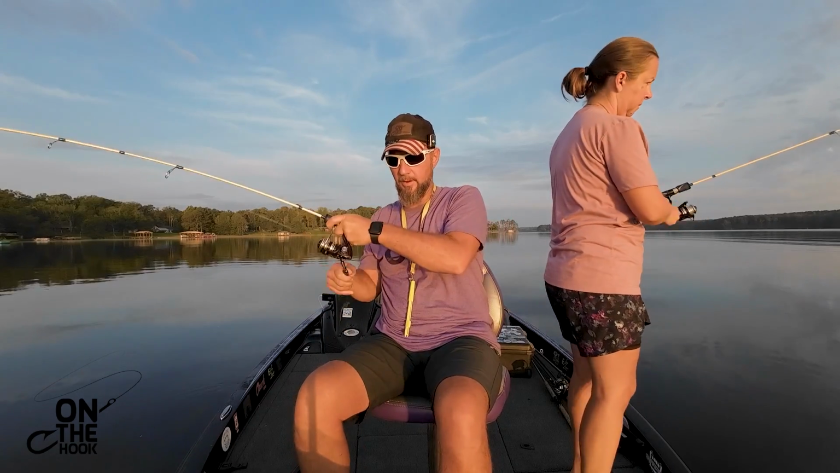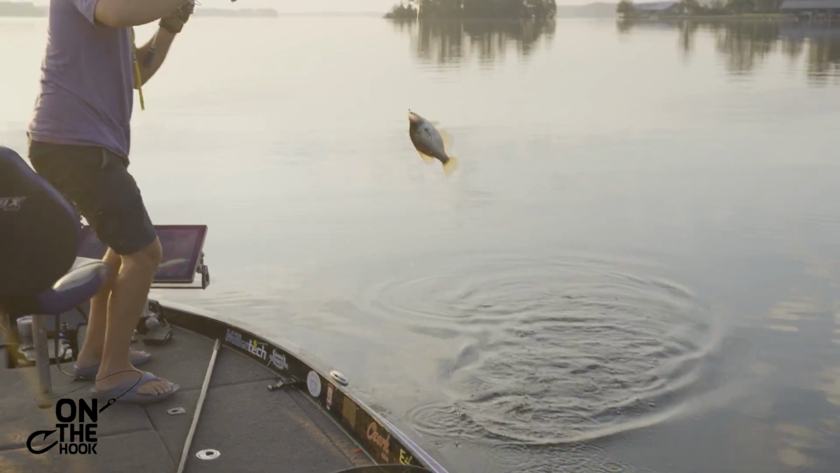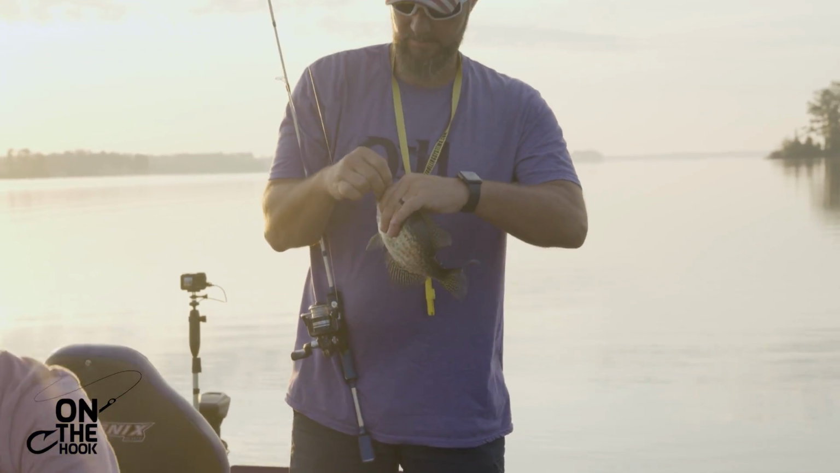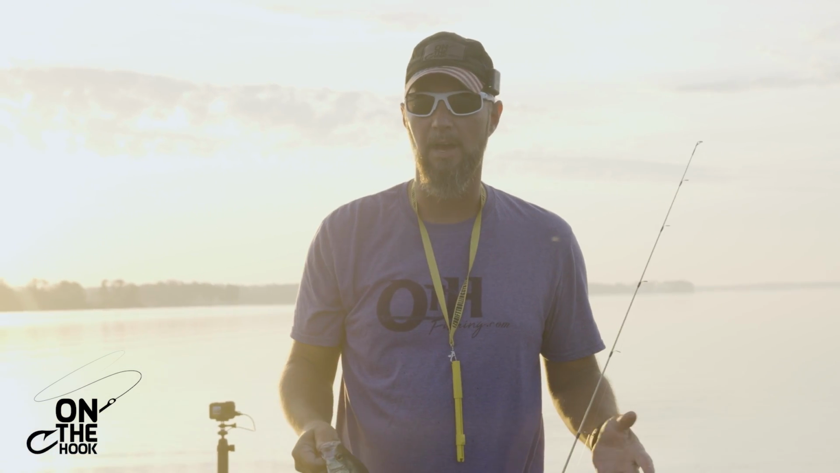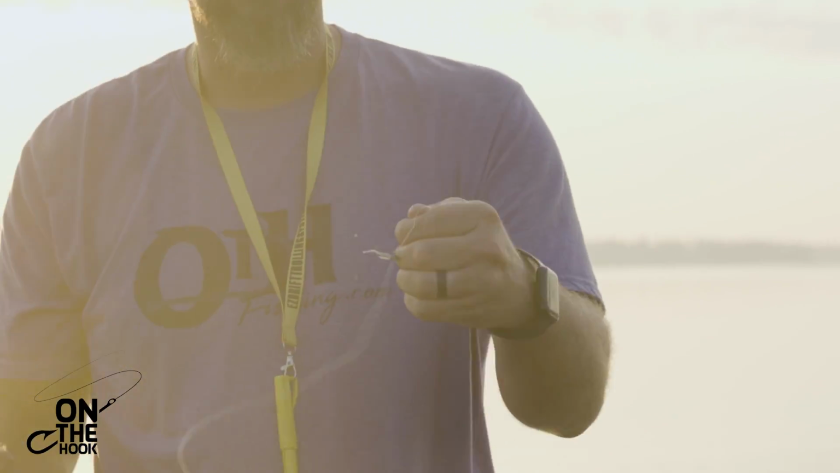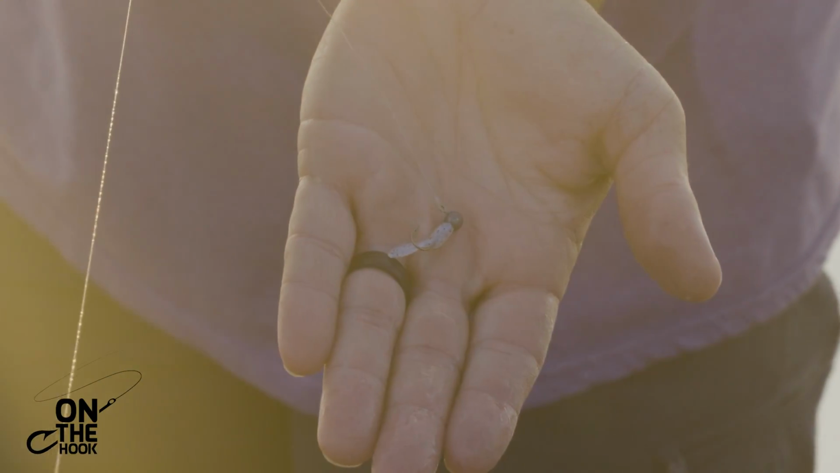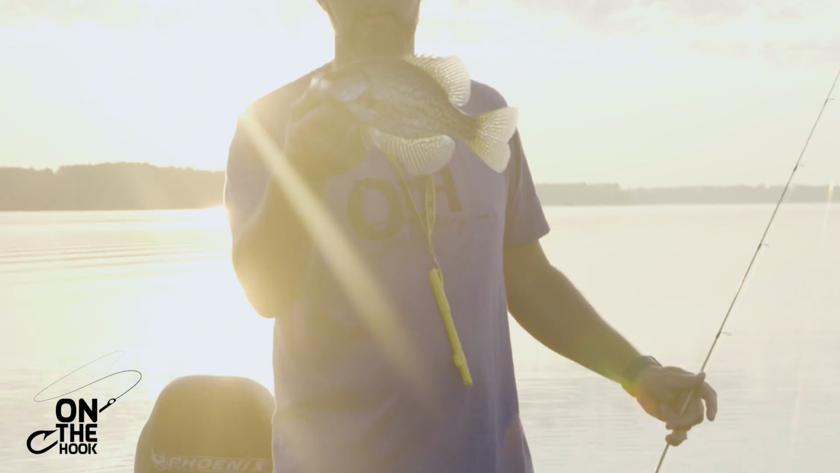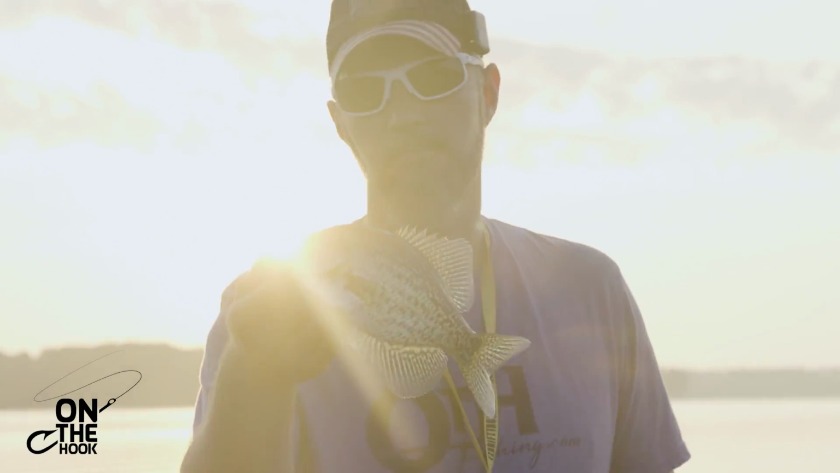Got him. Yep, that's crappie. There's a good start to the day right there. Now I knew coming into this, it's clear water, expect black crappie. So I downsized to one of our black crappie and bluegill baits. That is the Outbreak. We designed those for these black crappie. Brittany had on the traditional margarita, and I think if she hadn't hung that tree, she'd have been in there on them too and caught them as well.